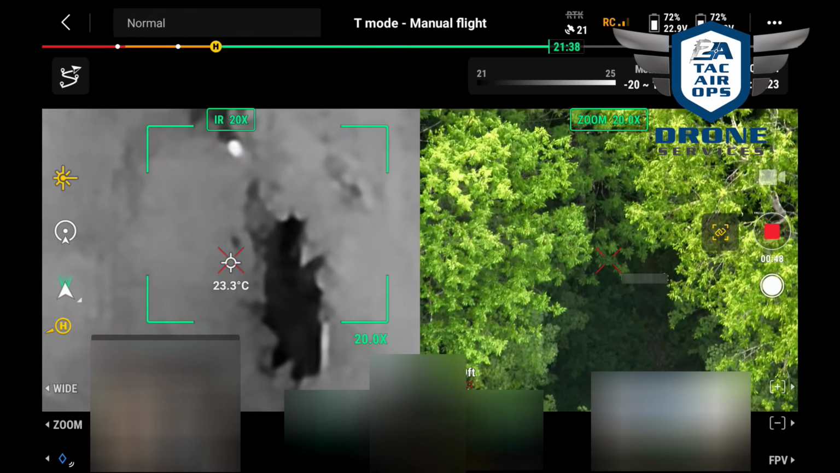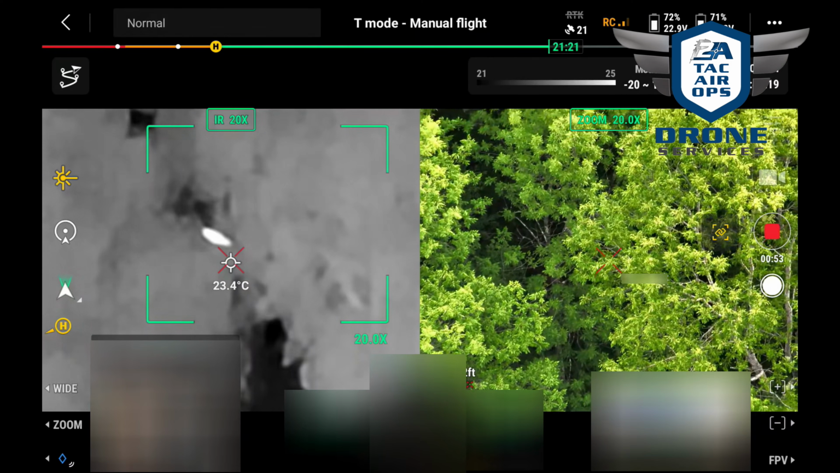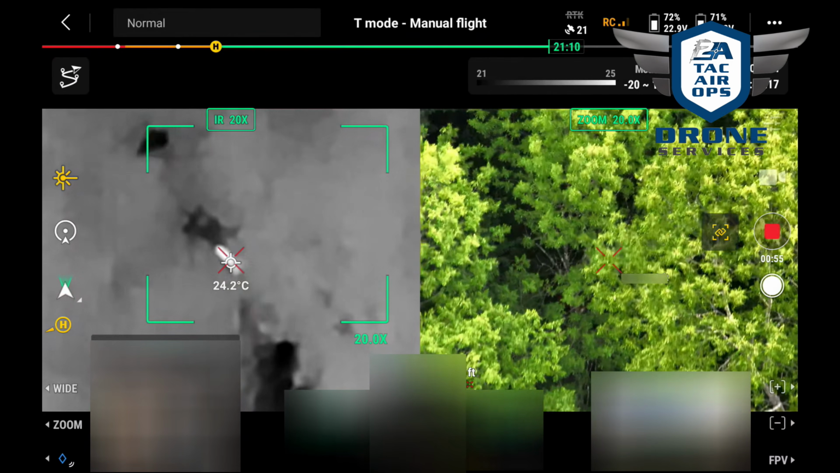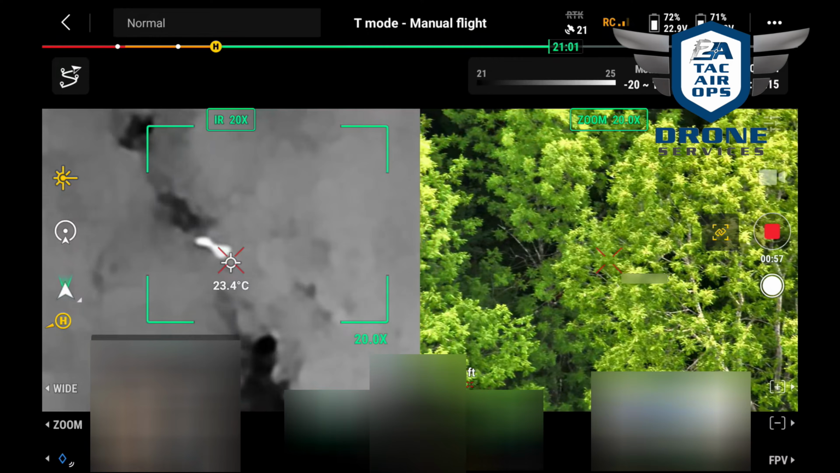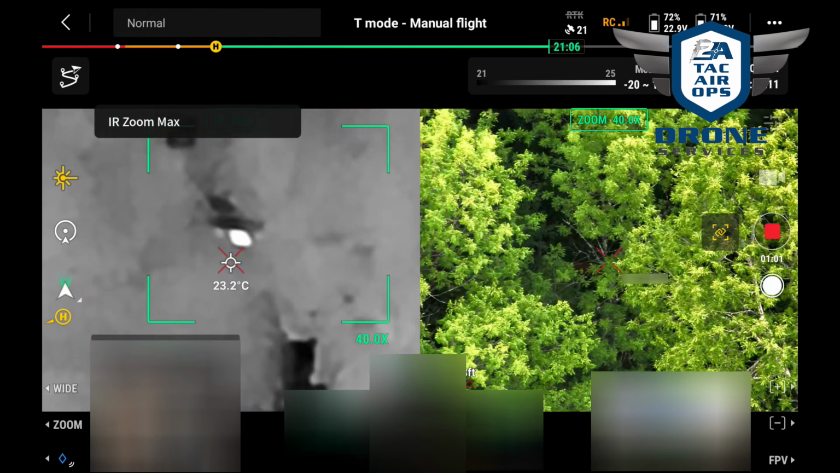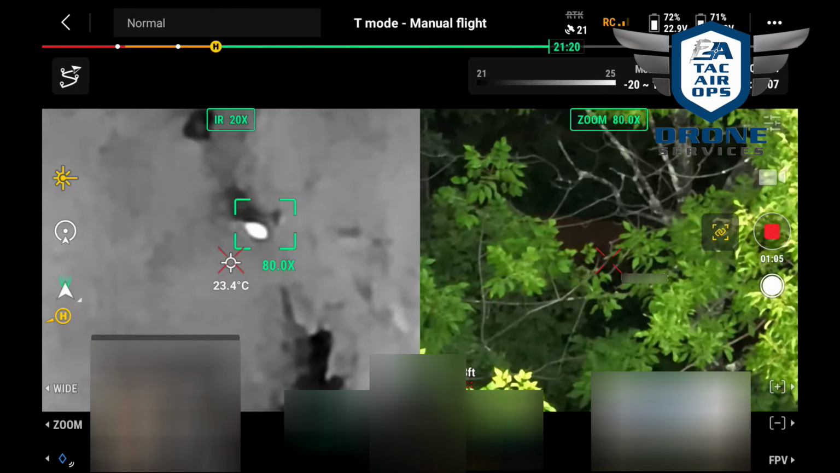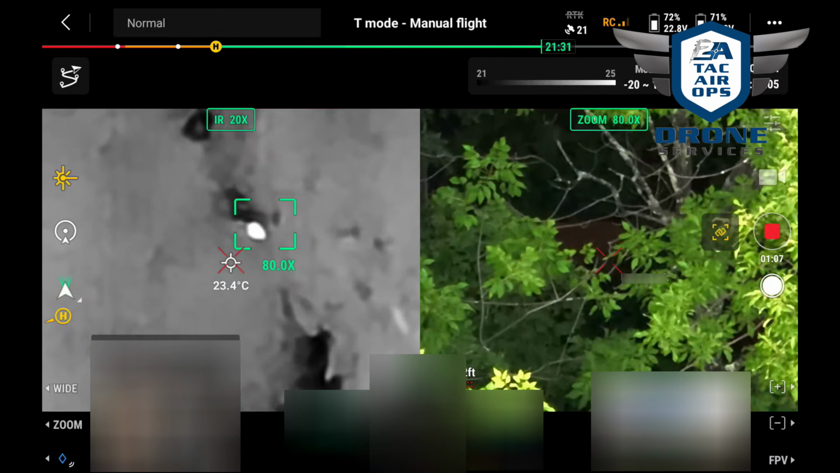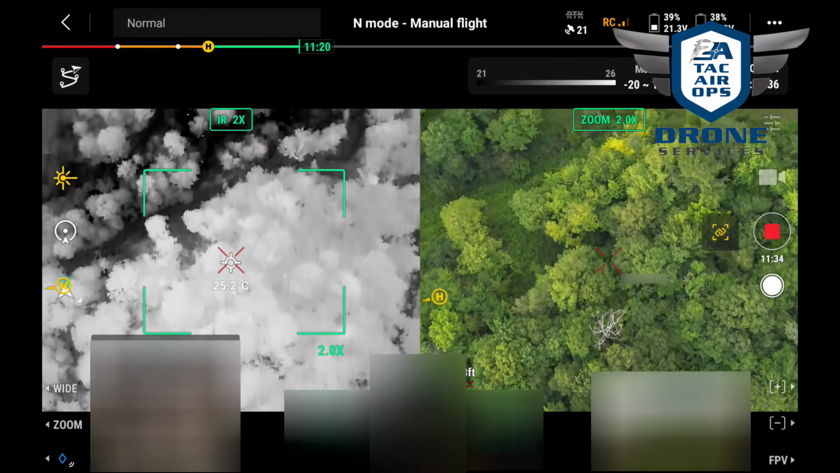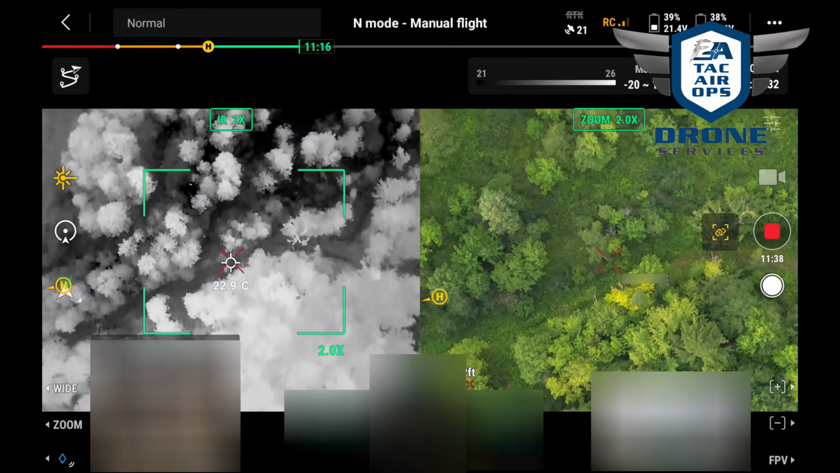initially I still can't tell what it is, but you can see clear movement. Then it just moves into view, and there we go. And I realize you might go, how do you know that's a deer? Well, in this case, we knew we were looking for a German Shepherd that was black, and I just knew that was a deer. And I knew it wasn't a dog.